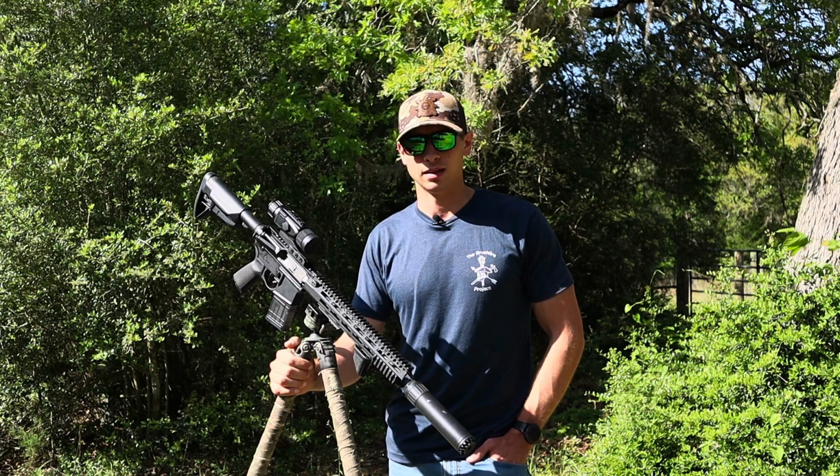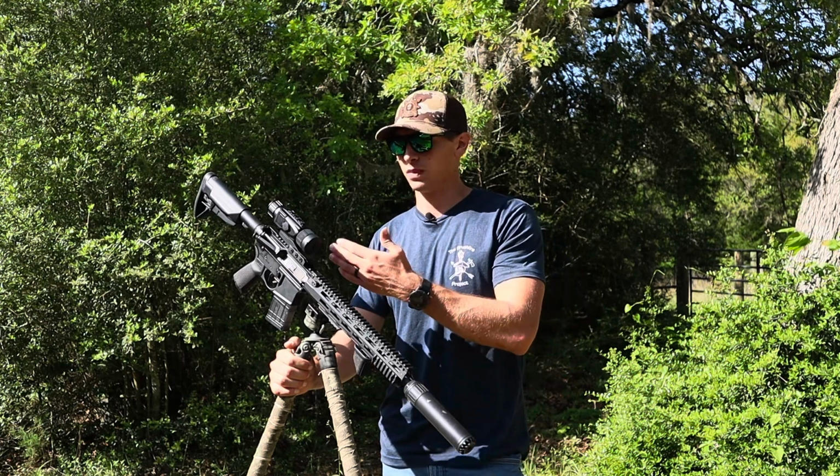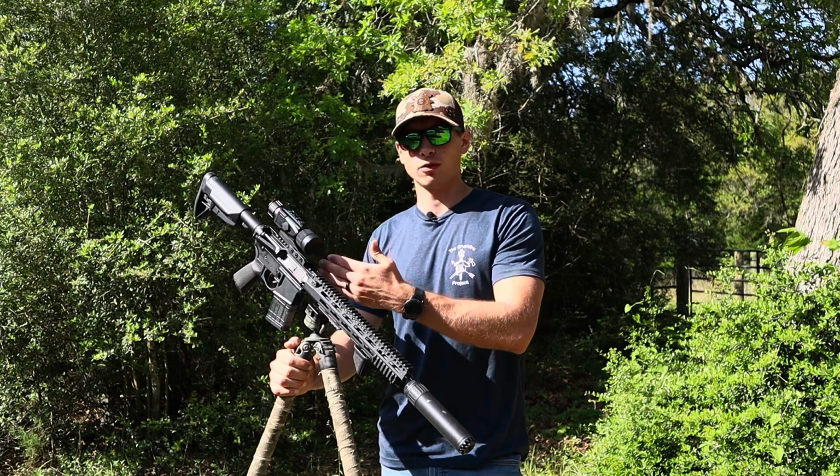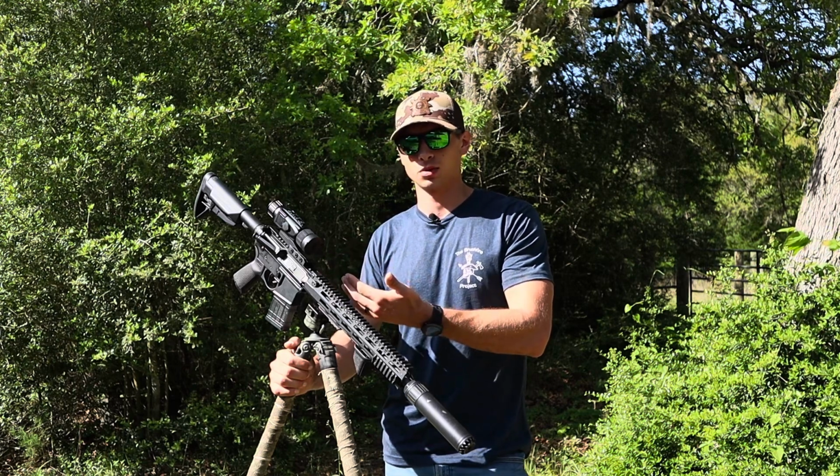Other than that, the only other thing that I had is the mount. The mounting system is okay for what it is, but I did have one of the screws come loose at one point.